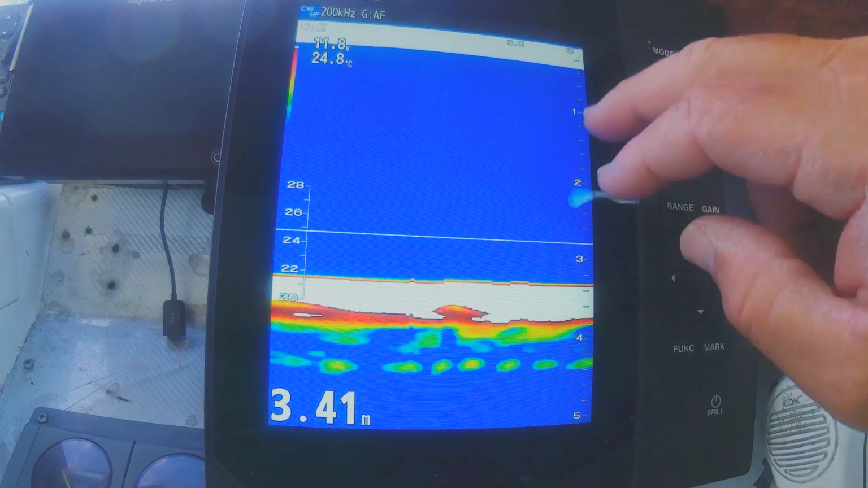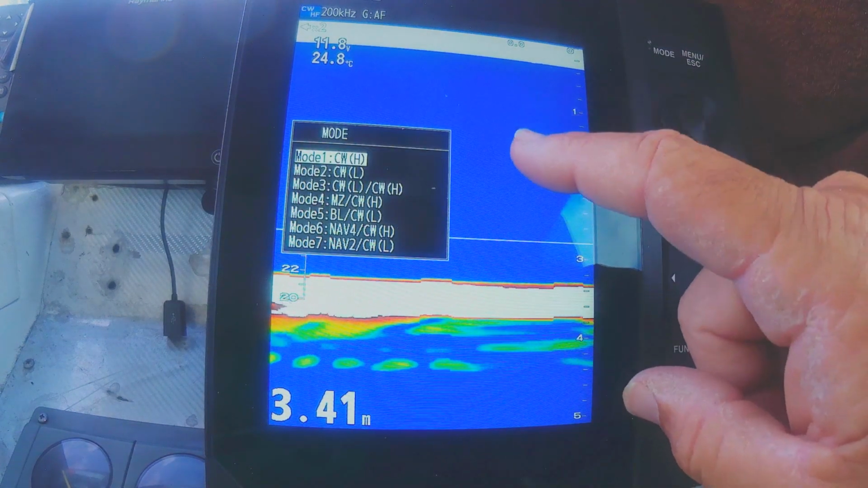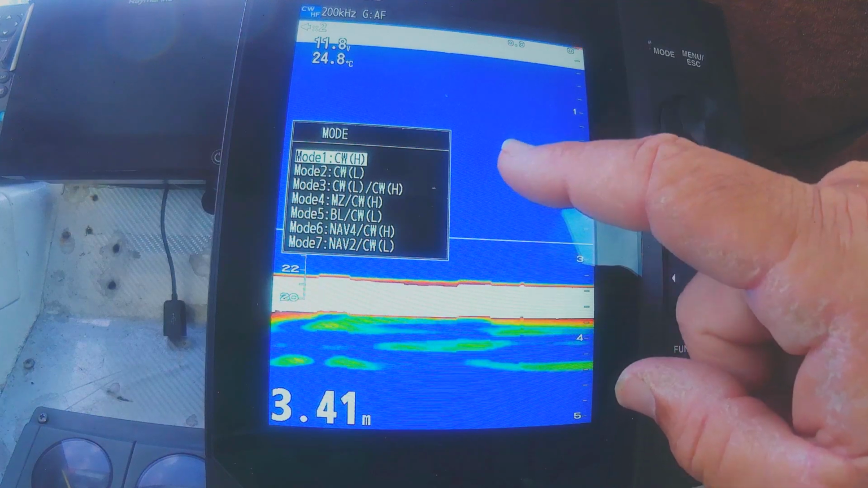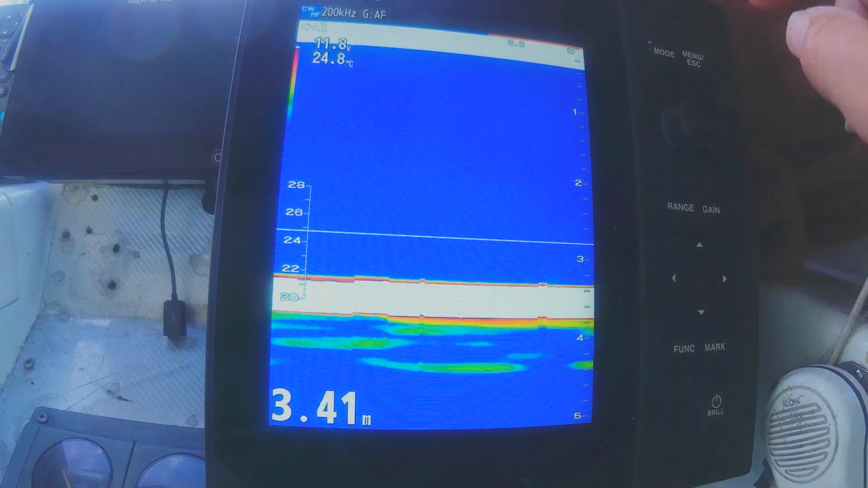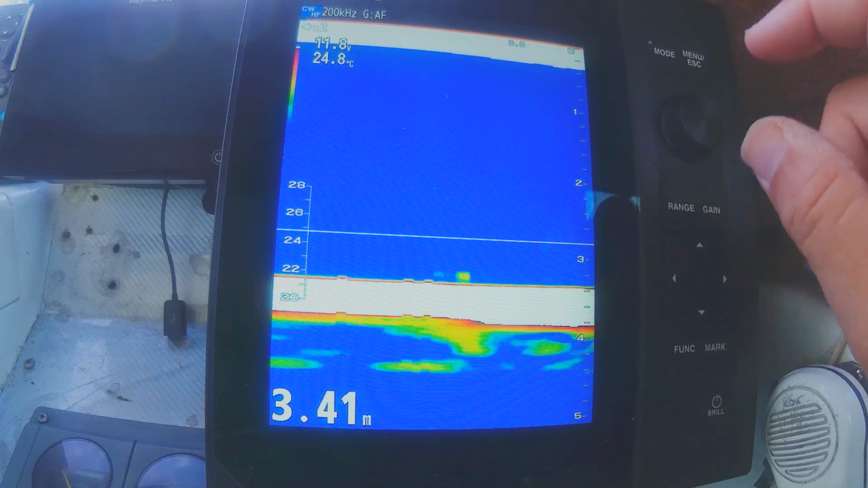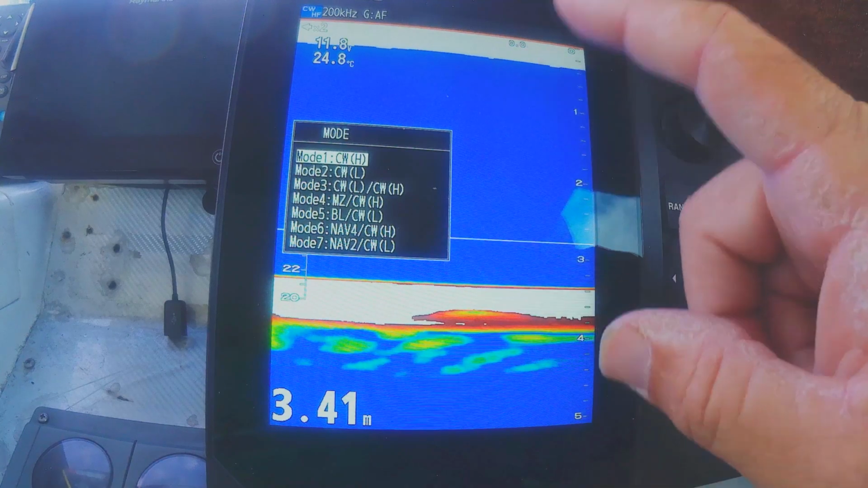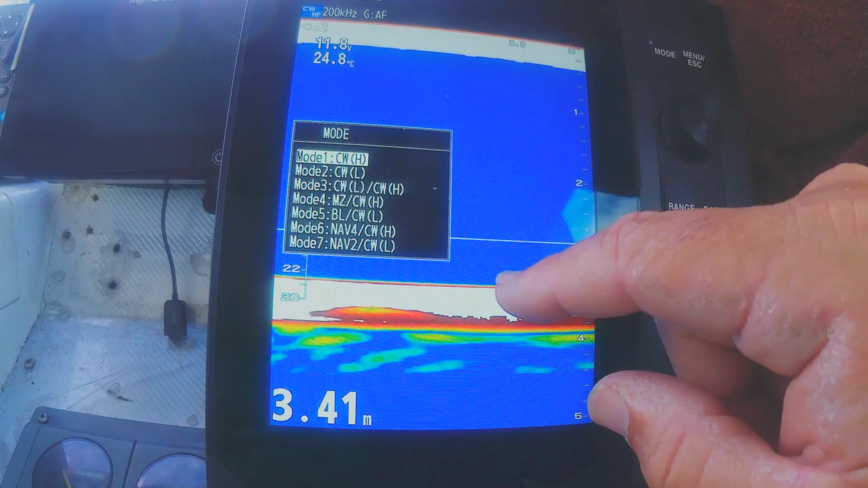Okay, we'll start at the top here, mode. So this is slightly different in this new unit than the old unit. The mode used to be one of your twist knobs here, and it was all preset. Now this is a bit like pages in most other units.